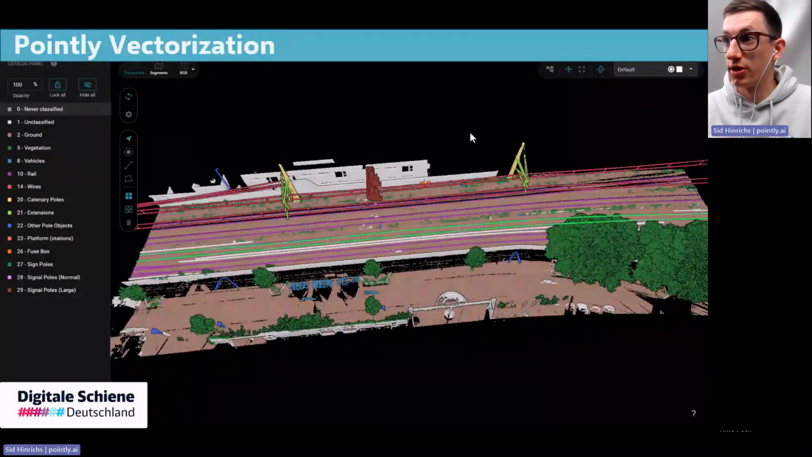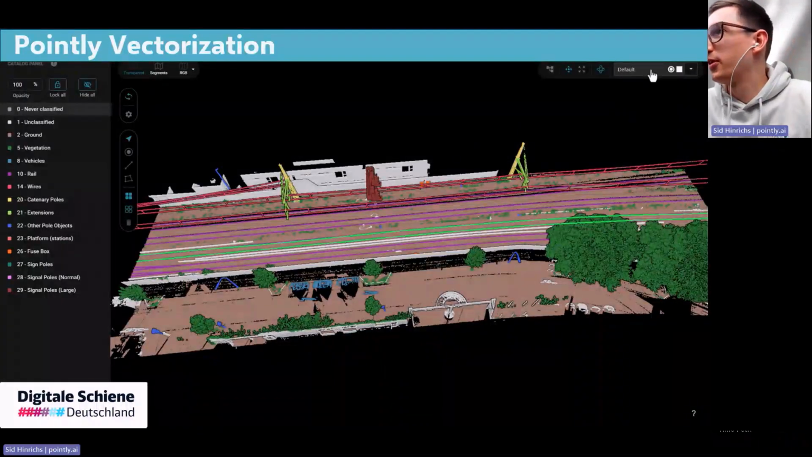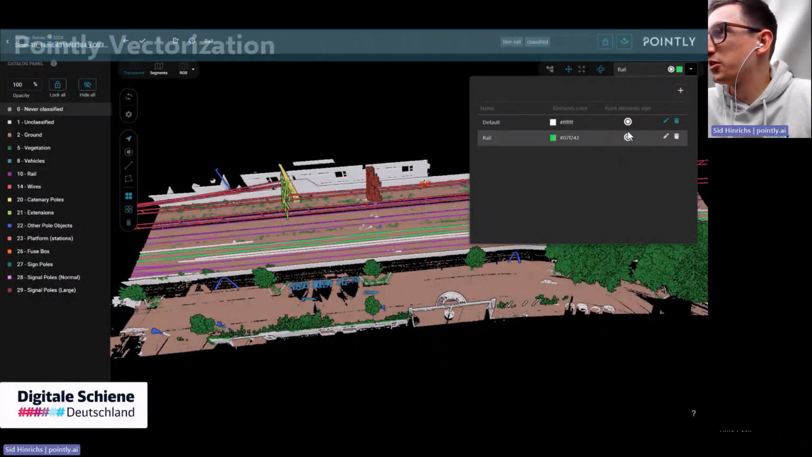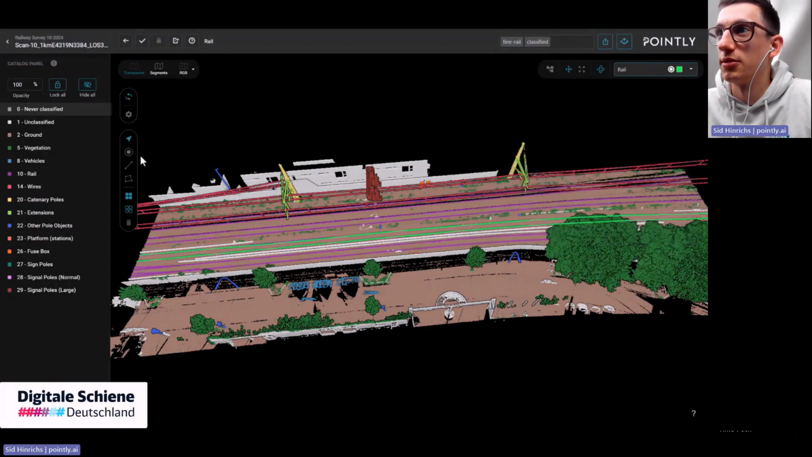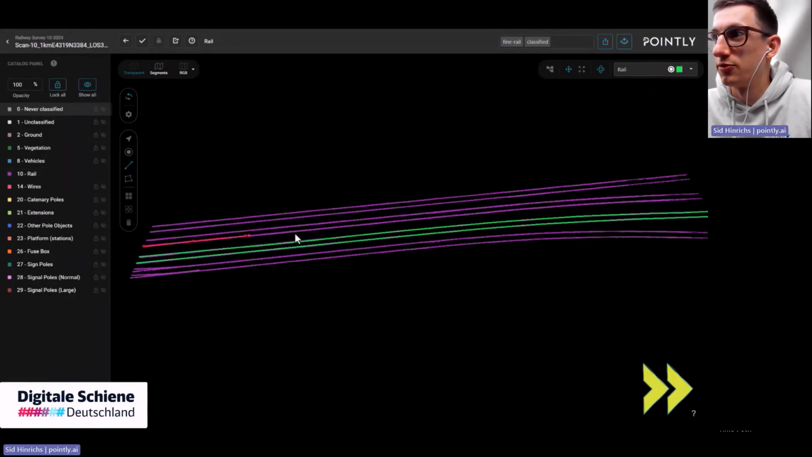And the last video I want to show is about the vectorization. So the classification actually supports the vectorization approach in here. The 2 green lines for the rails are already vectorized, and I will add 2 more lines showing the process. So we can select the object that we want to add. I will draw a polyline, and now I will only display the rail points. So also the polyline will only be added or be available on the rail points.